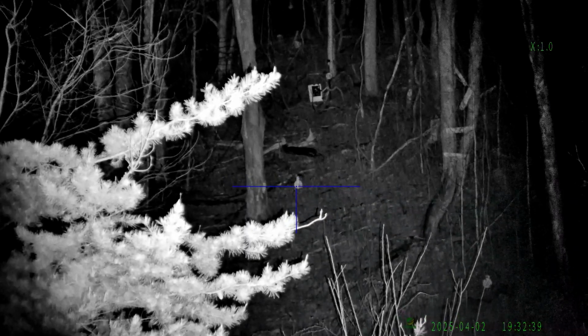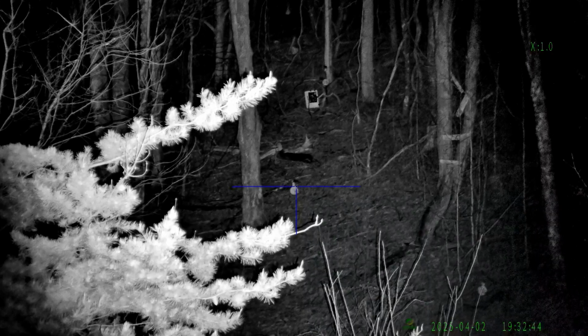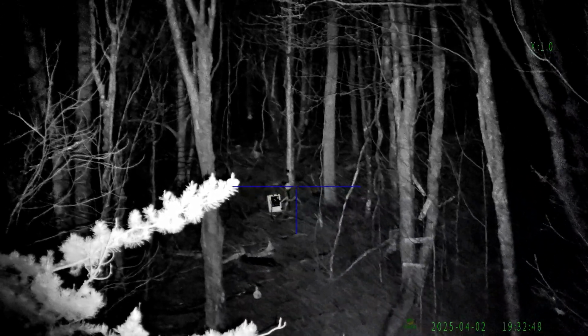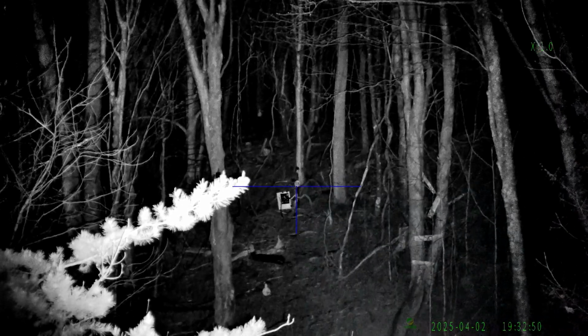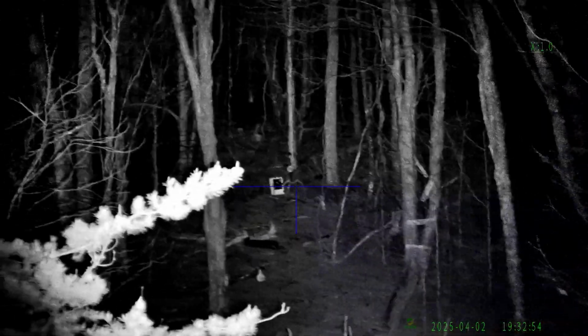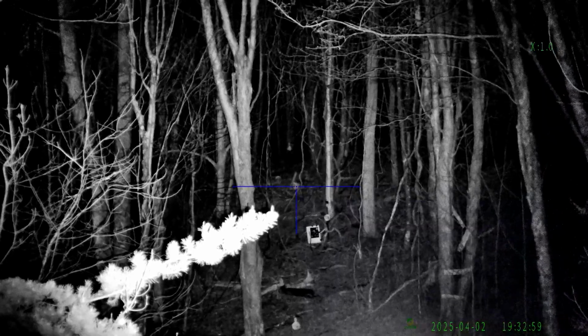80 yards. Man, I swear this looks better at night than it does in the daytime. 100 yards. 160 yards.